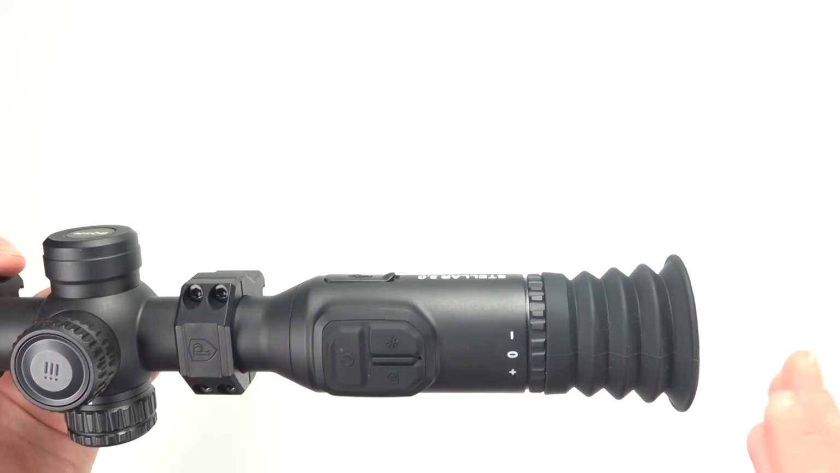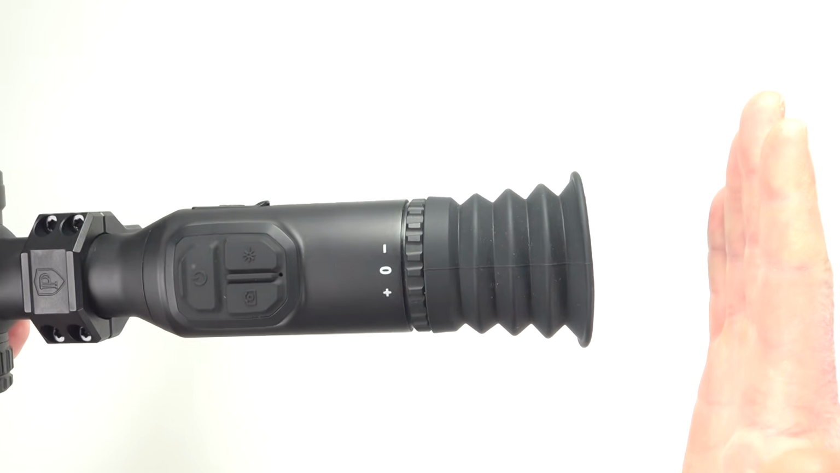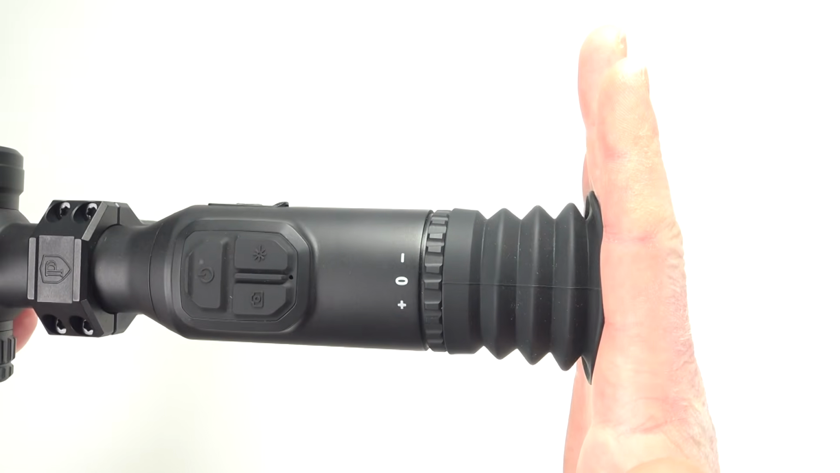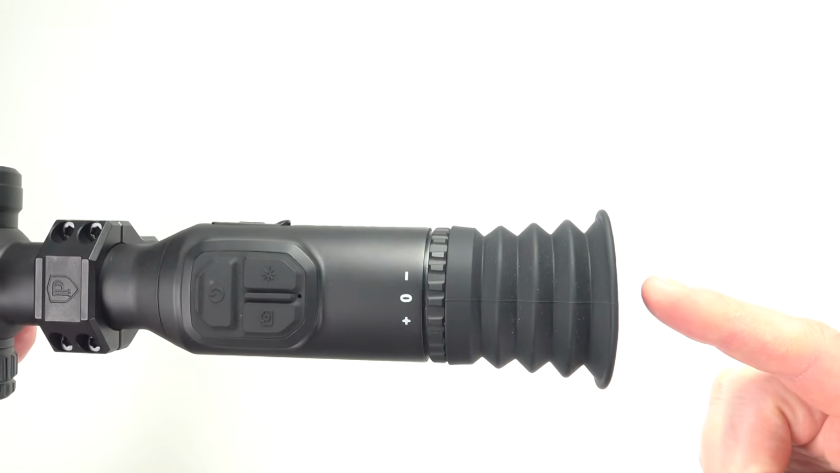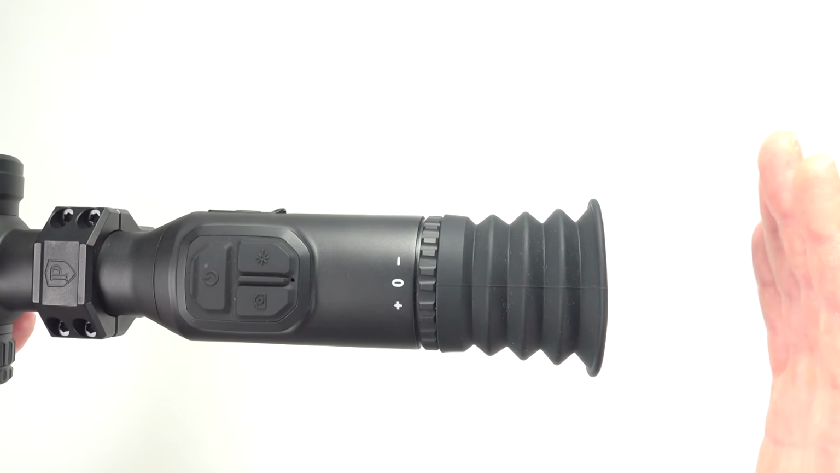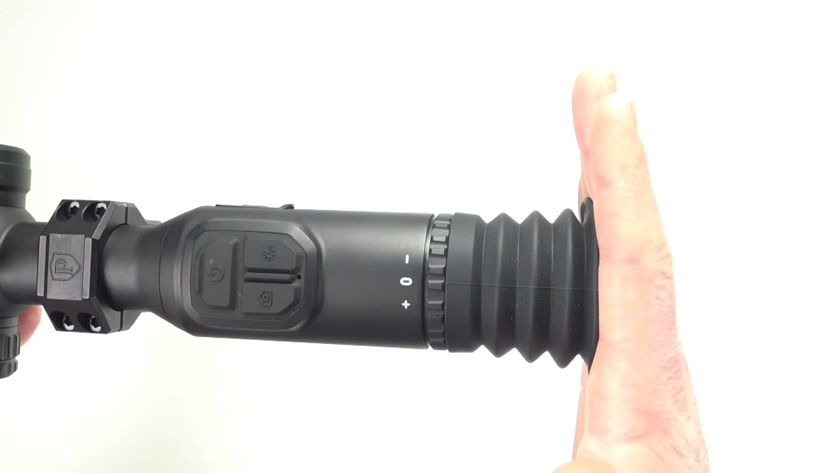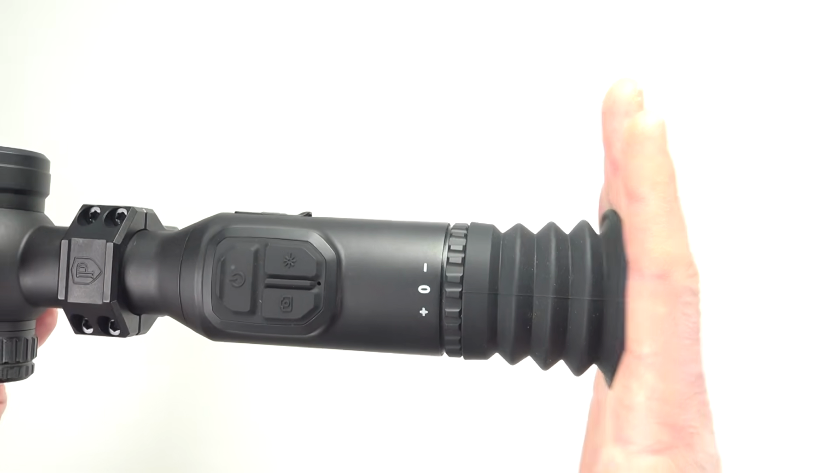Now, the only other thing, which hasn't been a problem for me and doesn't bother me, has been the eye relief. So to be able to see the full round screen, you need to have your eye up against the cup like this, okay? And then you can see the whole screen. Now, that doesn't mean you can't sit further back and still be able to use it. But if you want to navigate menus properly and see the icons on the side of the screen, you will need to have your eye up against the cup.